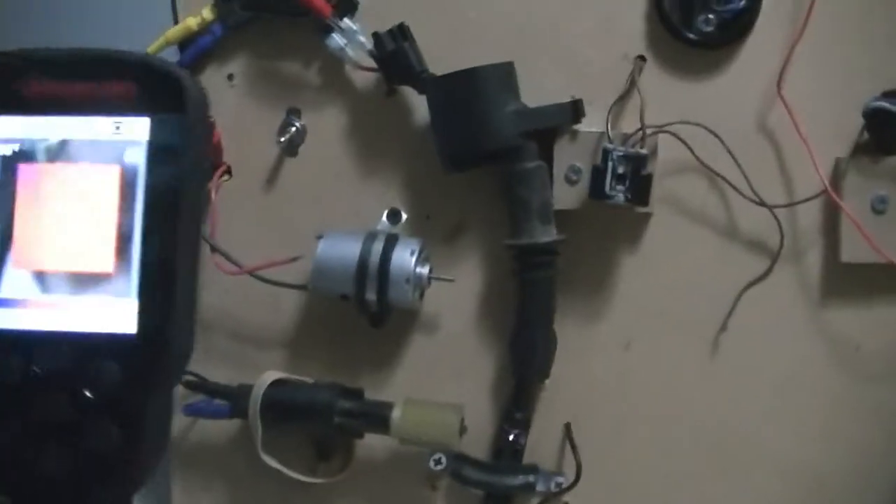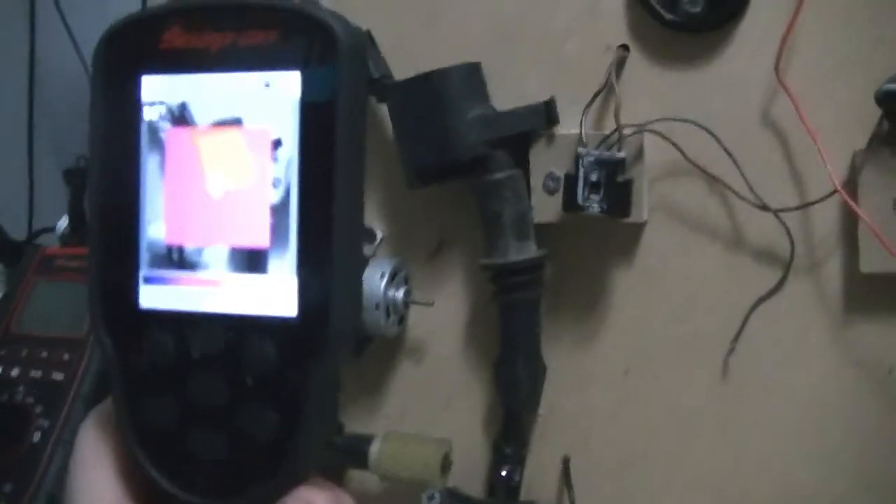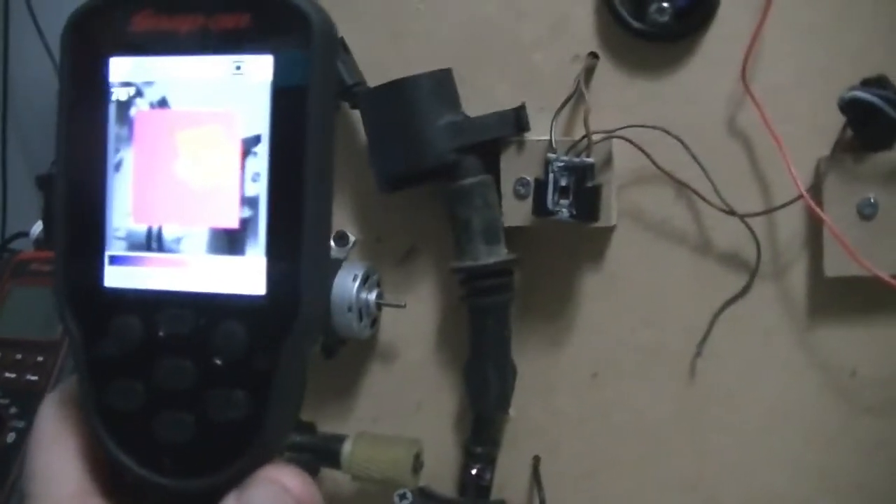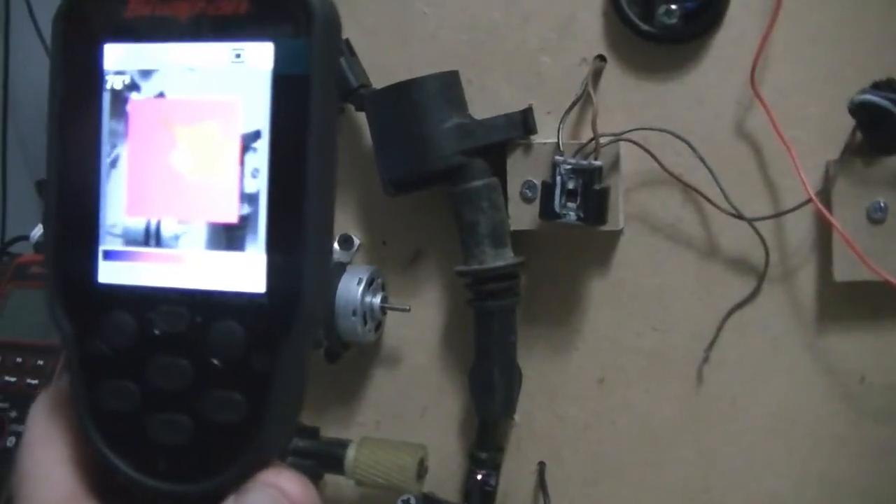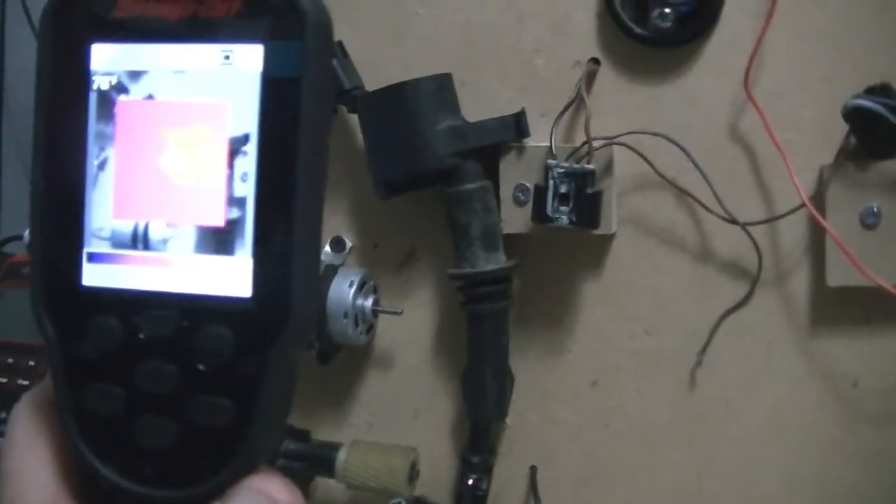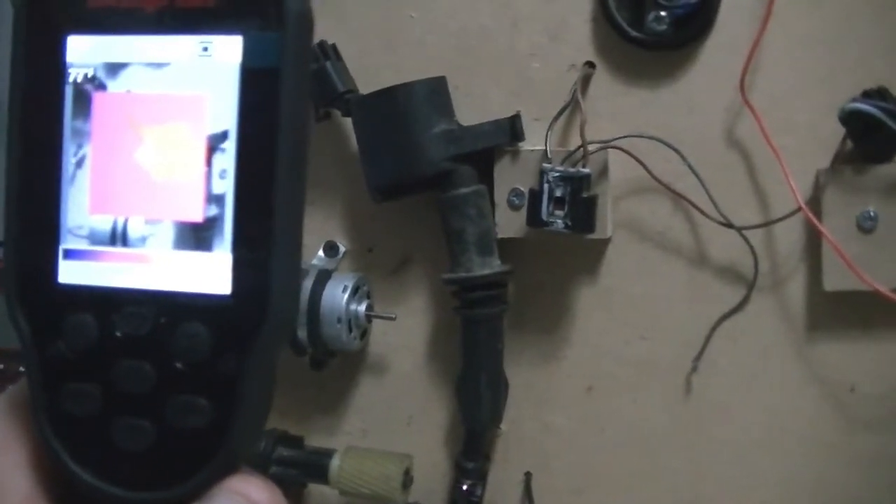So we'll grab the thermal here. So I'll go over the coil now. And you can see that coil's nice and warm. So if I was going over an engine, I would expect all my coils that are working fine to look like that. And if you got a dark one or one that's not lighting up, you know, it's dead.